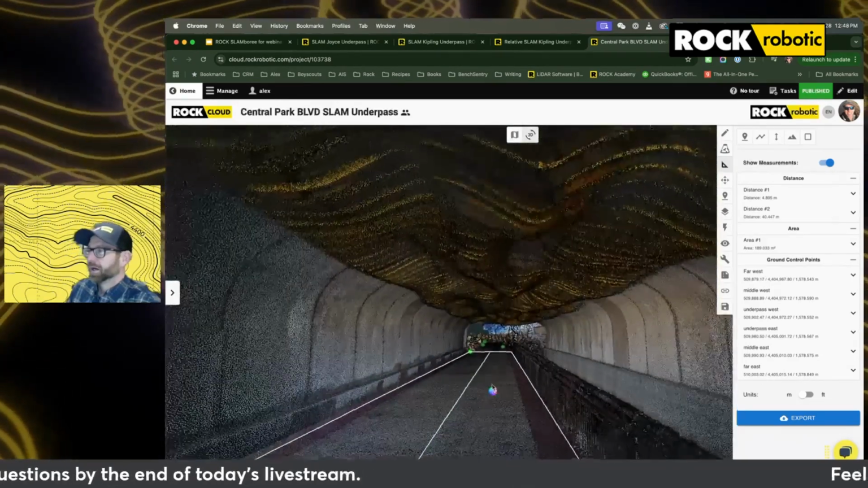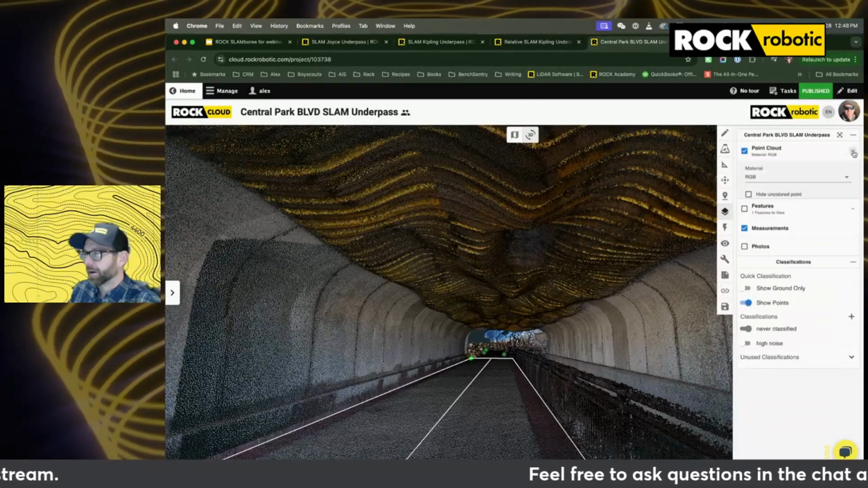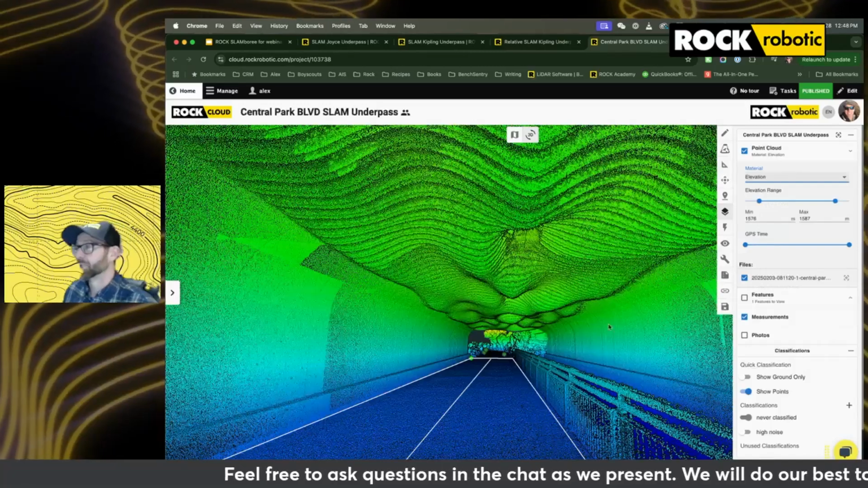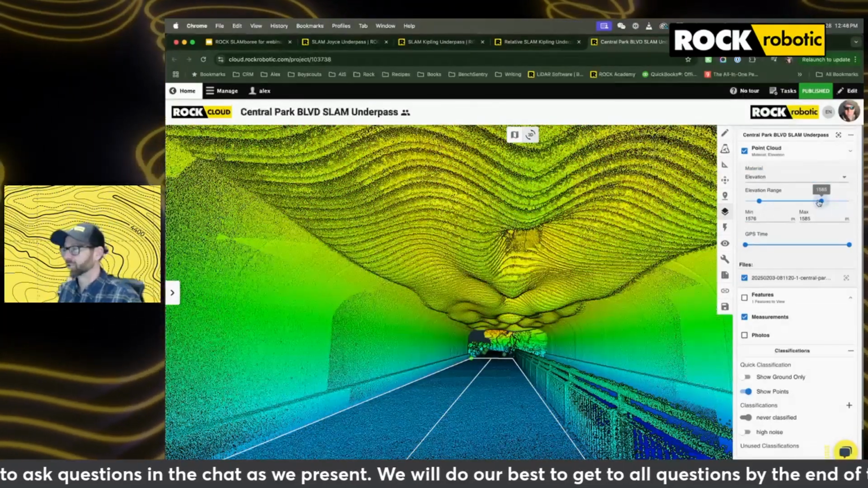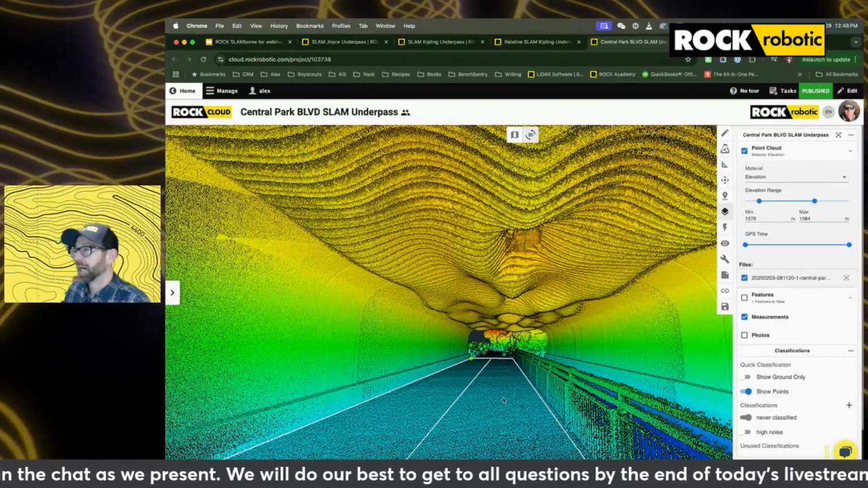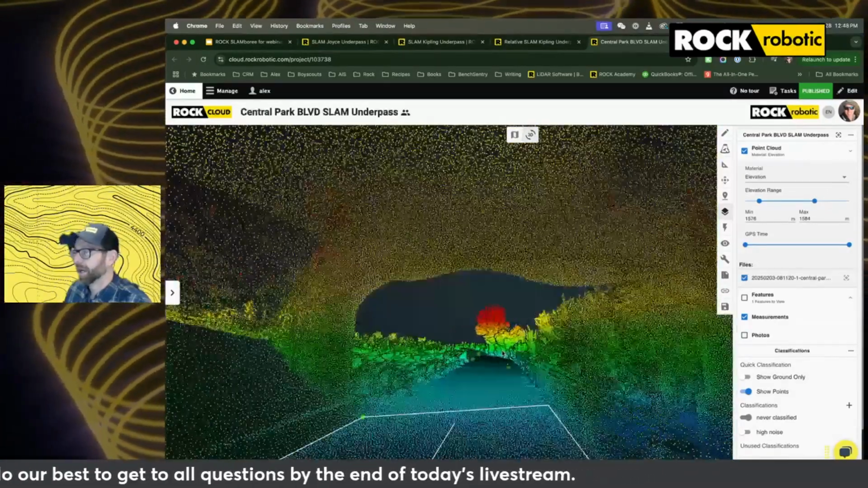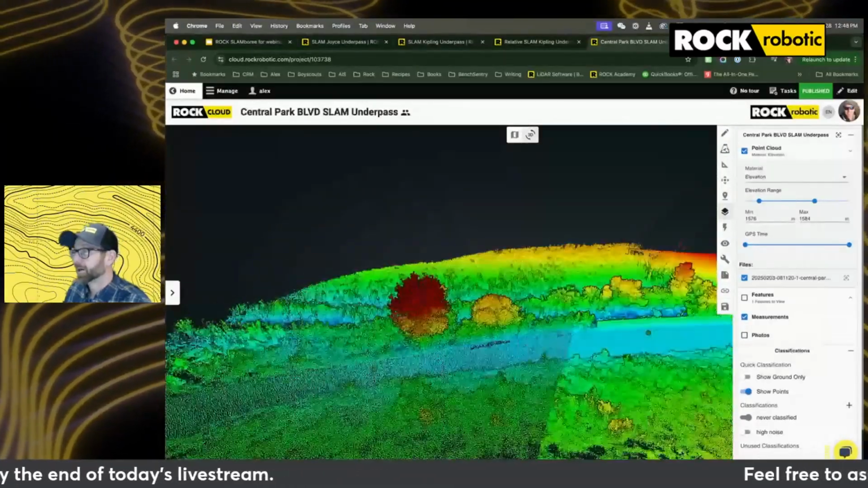How is that affecting it? What can actually get through there? And will it be problematic? These are all things your SLAM dataset is really going to help you pull out, which you're not necessarily going to be able to see in a drone-based survey, because you're not able to get in there and survey it.